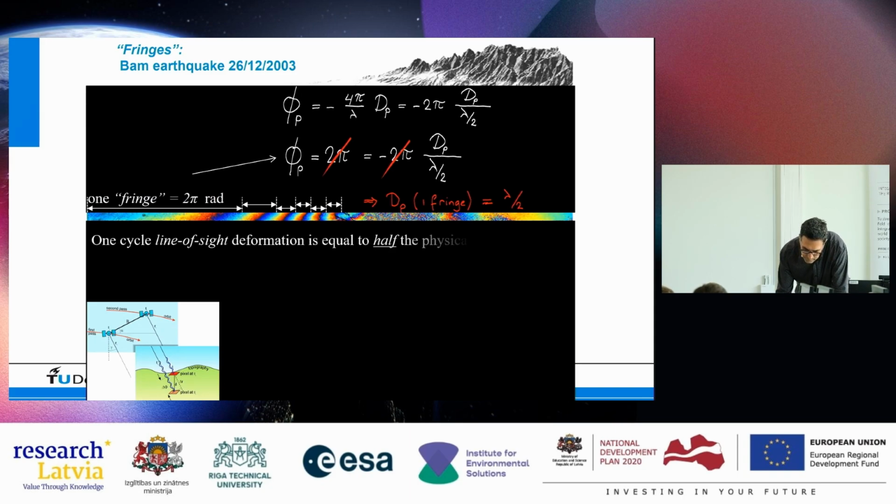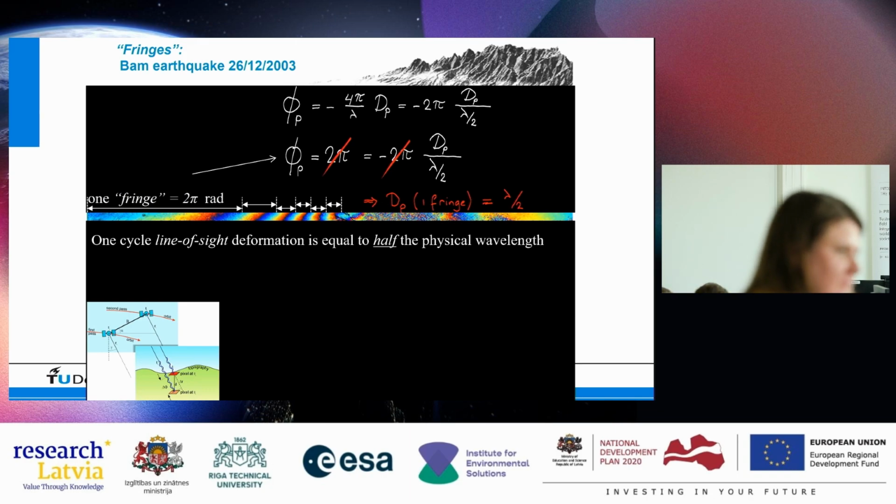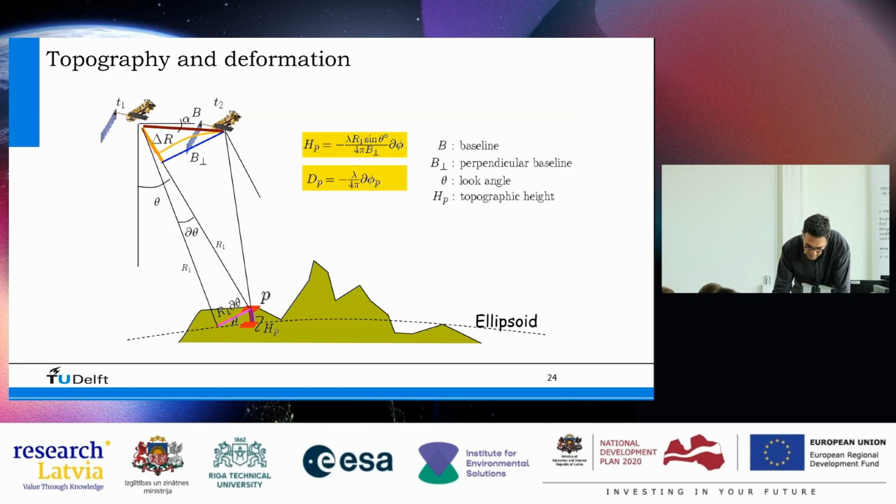Okay. This is the main message. One cycle is half the physical wavelength. And I will repeat that over the afternoon, and you will see it often. So remember this: one cycle of phase is equal to half the physical wavelength.